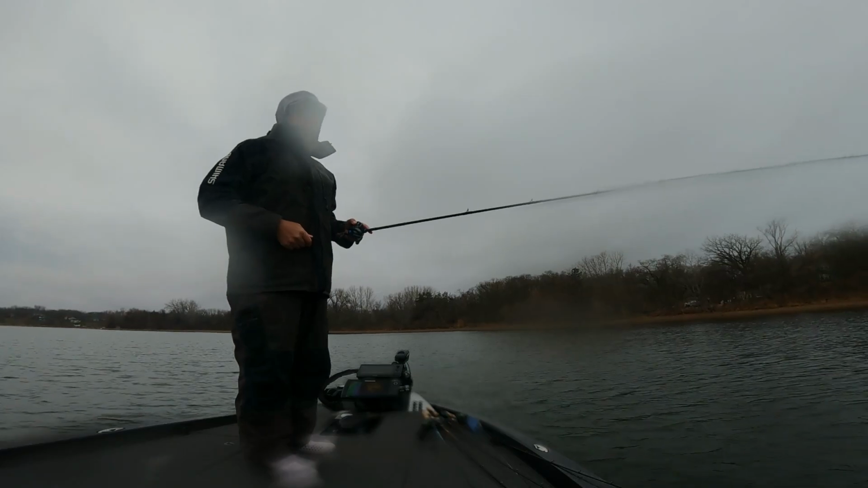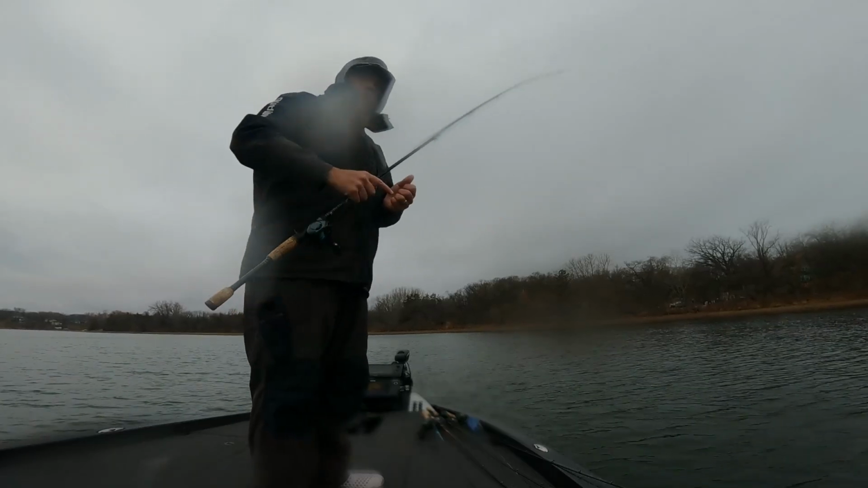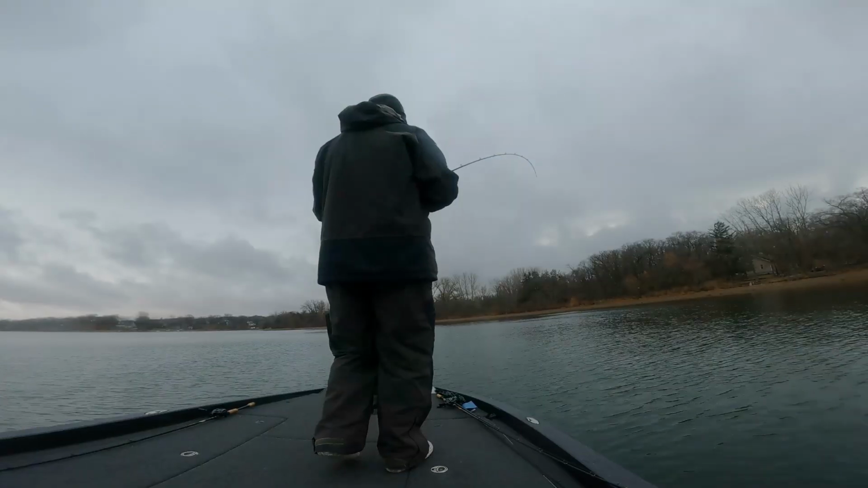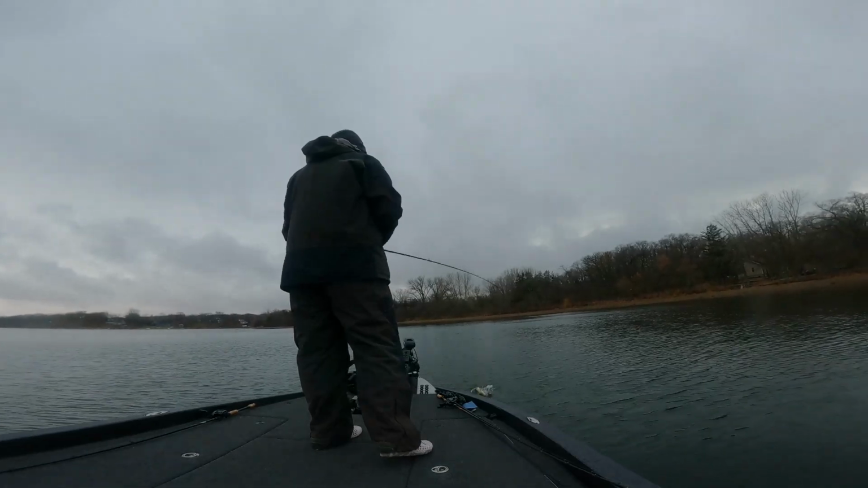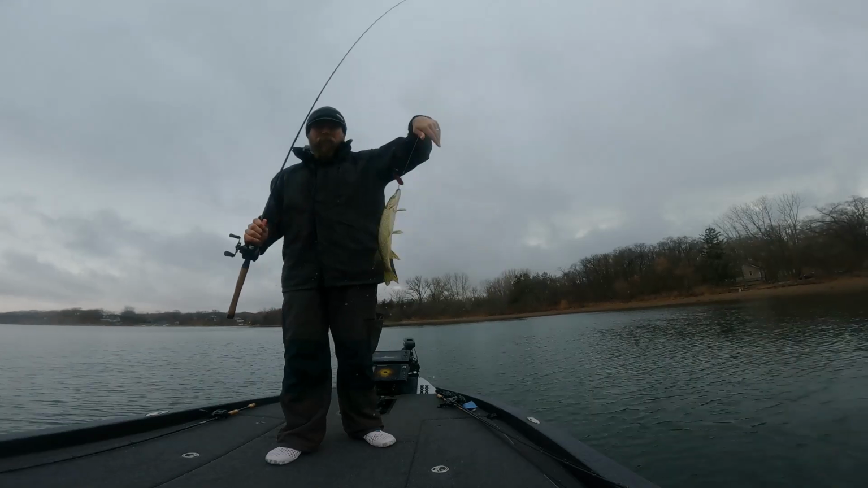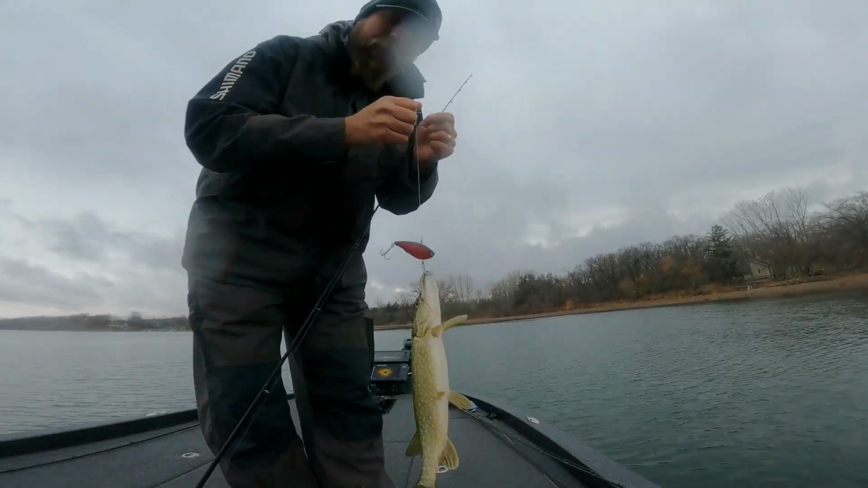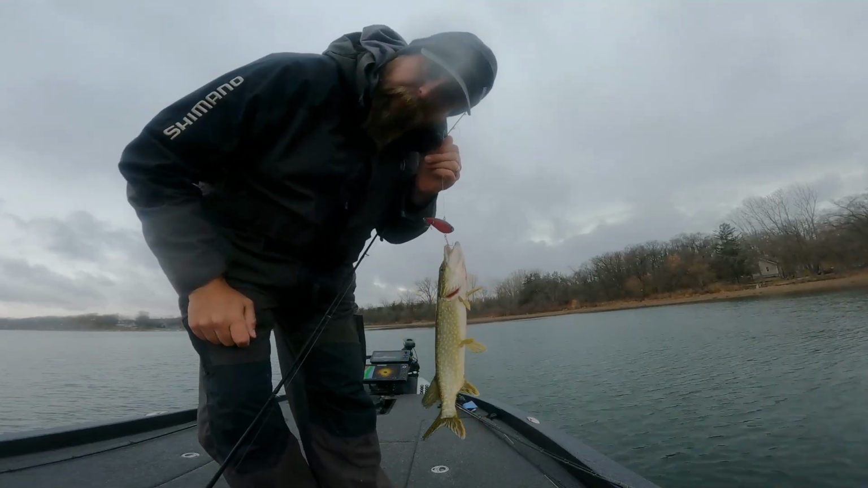Pike just ate my Slobber Knocker. That pisses me off. Thank you. I'm getting smaller. Guess we can make a pike fishing video. Late fall, November pike fishing in Minnesota.